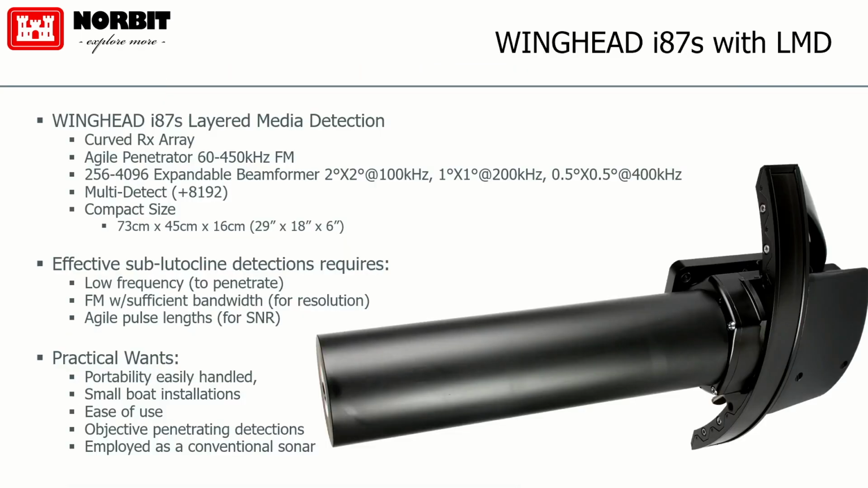And we utilize the Wingheads I-87 with layered media detection. And what that system is, it's a curved receiver array. Has an agile penetrator. It's going to go anywhere from about 60 to 450 kilohertz. It's a frequency modulated system. It's anywhere up to 4,096 beams per ping. It's 2 degrees by 2 degrees at 100 kilohertz, and half degree by half degree at 400 kilohertz. Has multi-detect, multi-swath, all this other stuff.